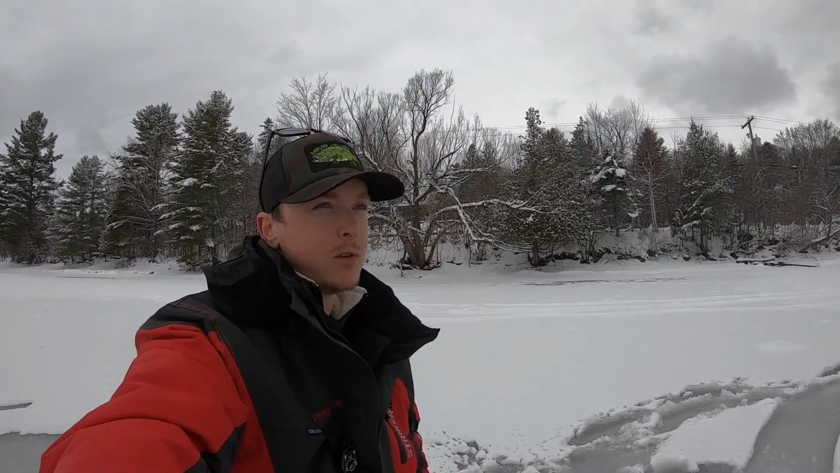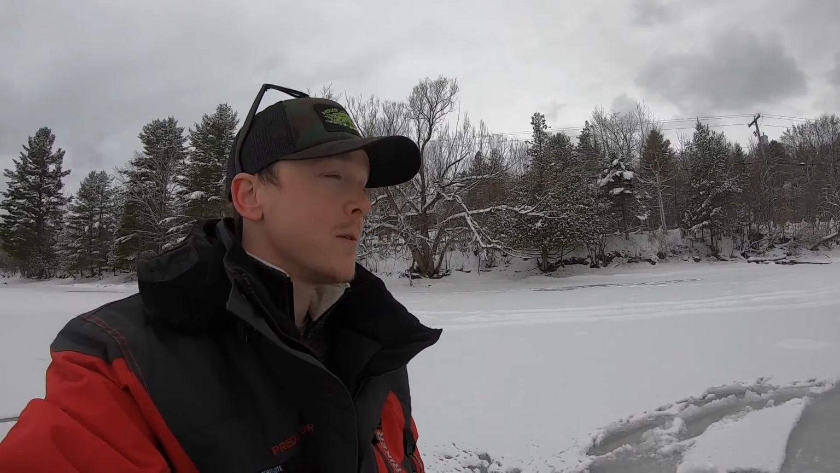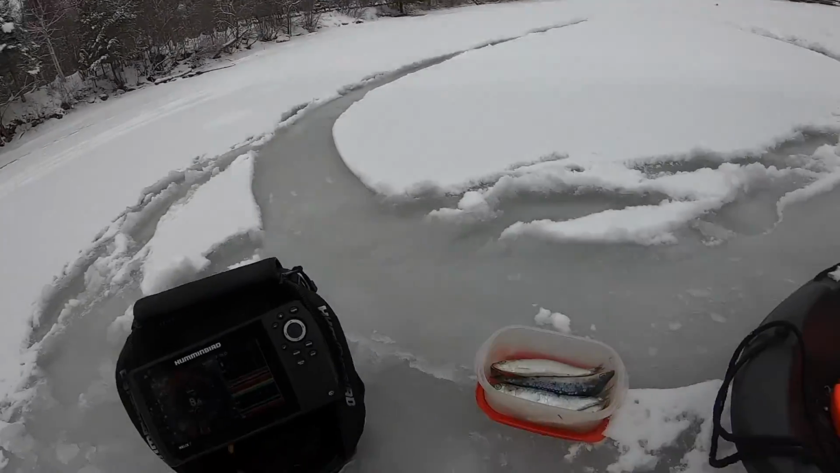You don't necessarily have to use big bait for big pike, but usually that's the case. They like to feed on big baits. But if you have these smaller baits, you can still get away with it. I have a few buddies who like to catch pike with these little 3-inch minnows. You can try different things, you can experiment, but general rule of thumb, you want to use some big bait. So this is what I'm using today.